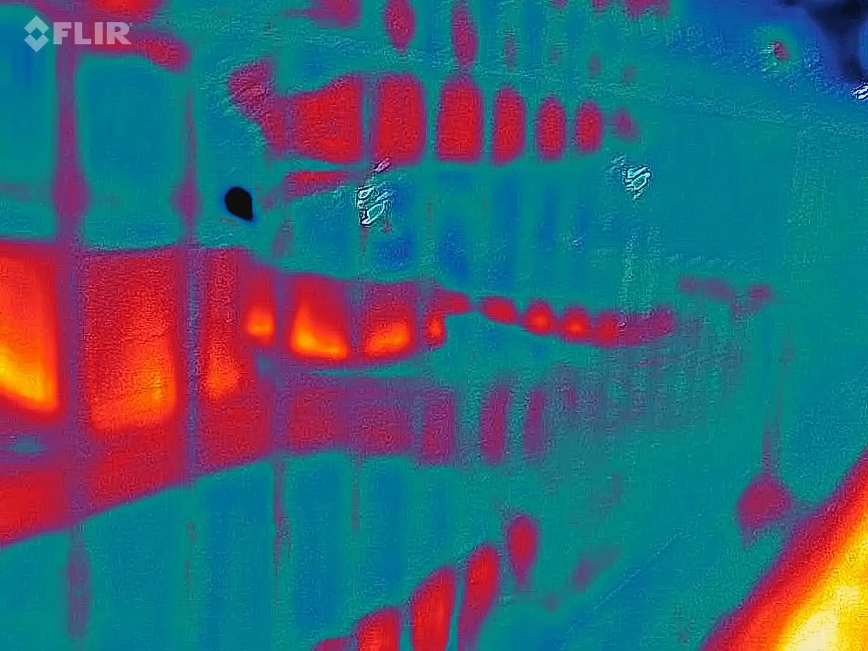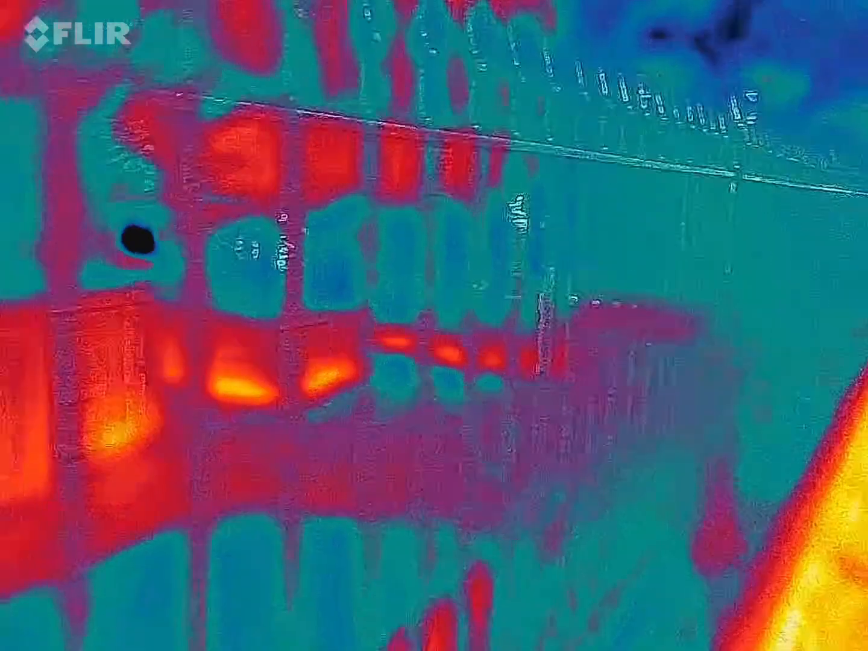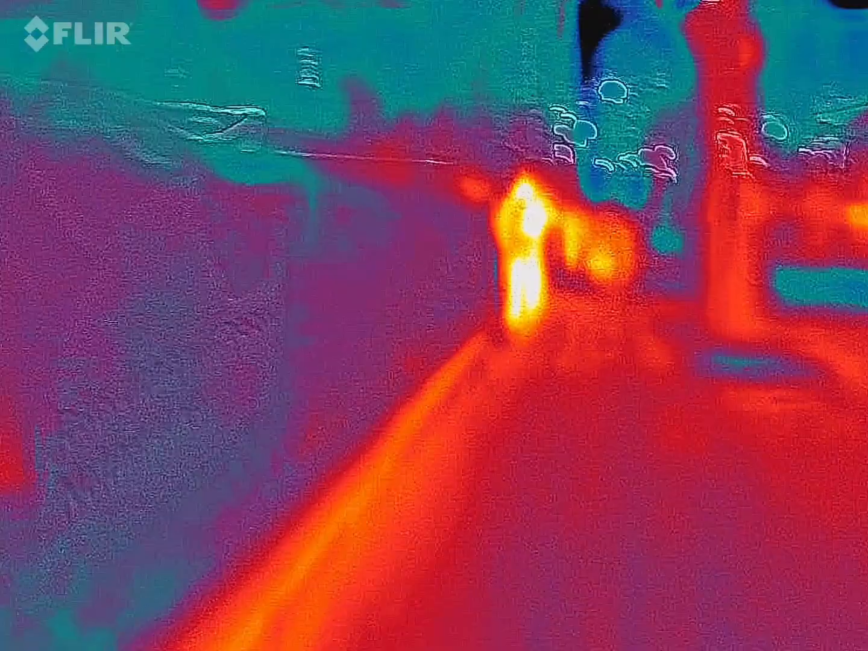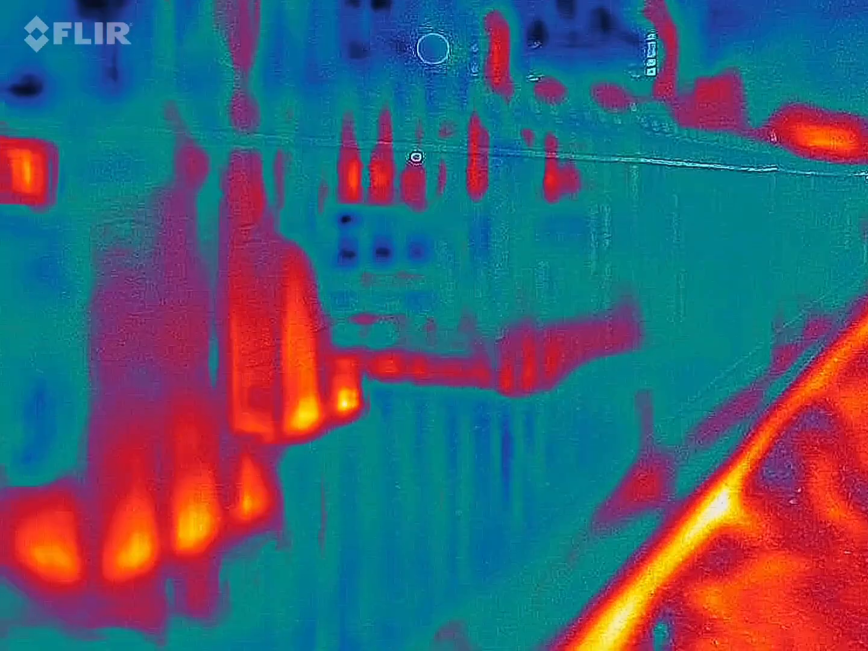Anything going here? Real cold right there. It's a very pretty grave. That was probably a wife and husband right there. Very pretty gravestones.